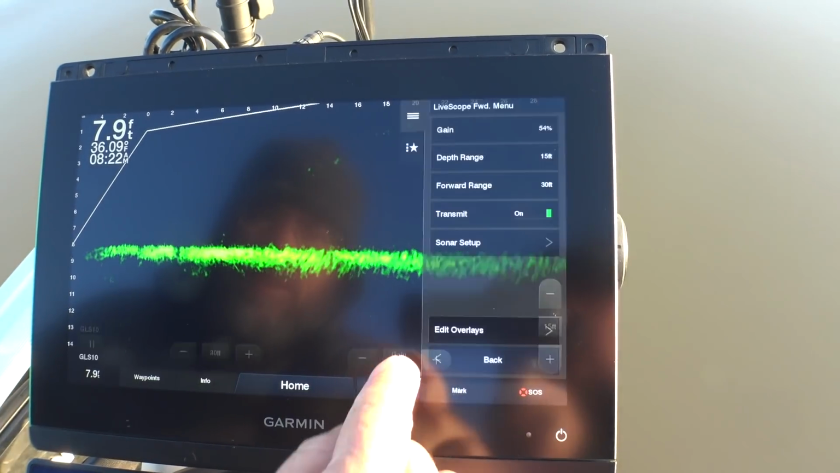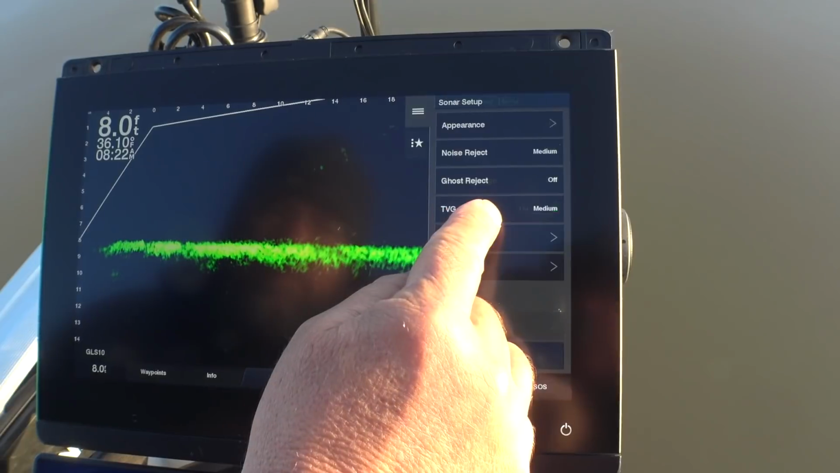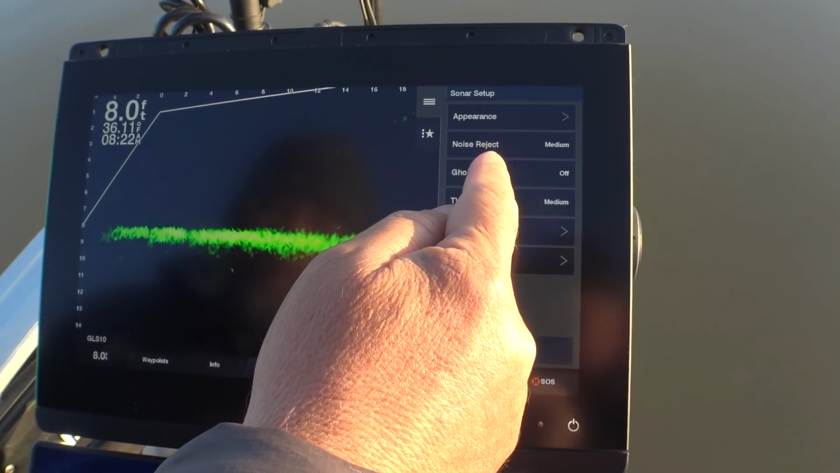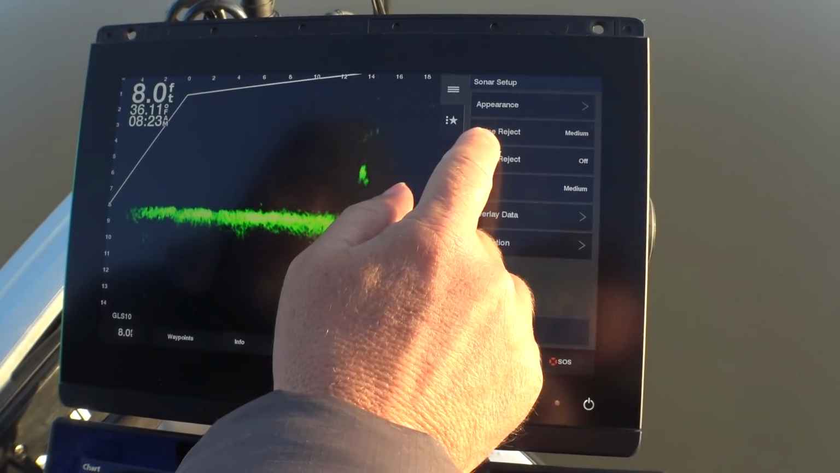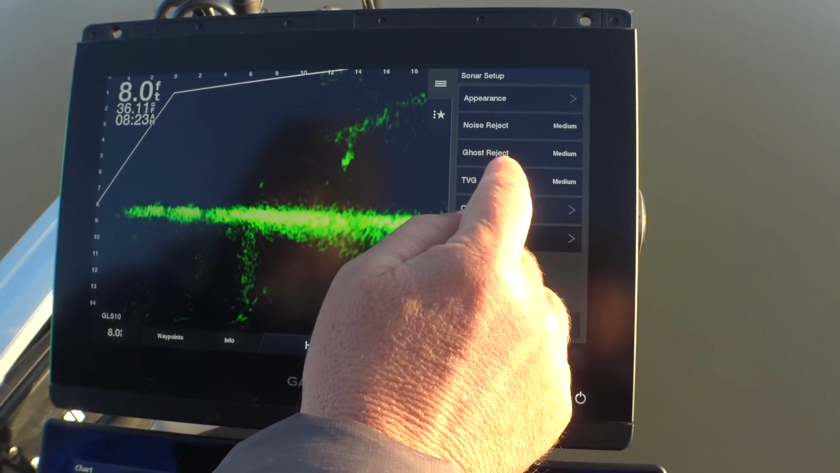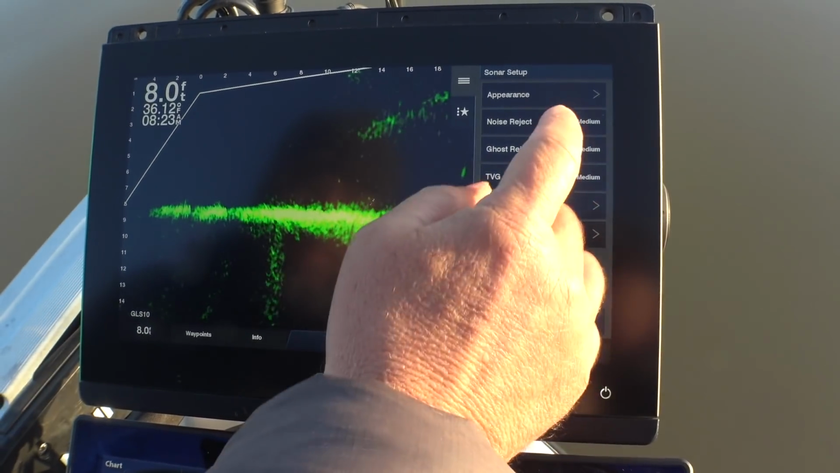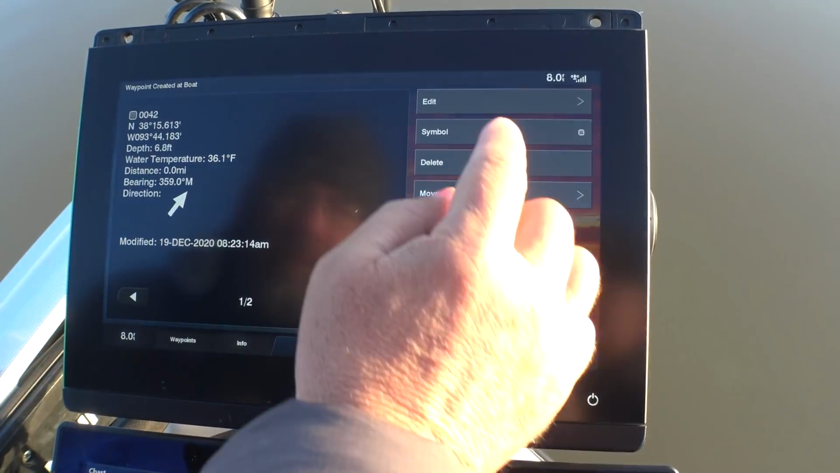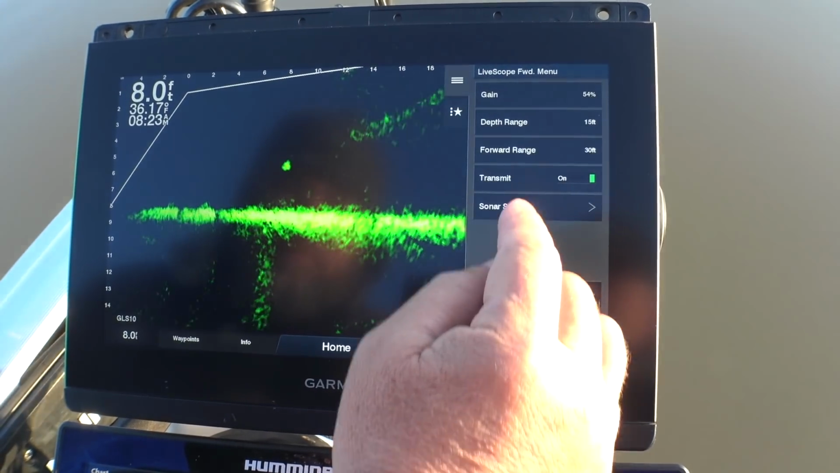So we go back into some settings here, and noise reject. I like running mine. Now sometimes these vary, but I run mine on medium. Okay. I run this ghost reject on medium. I run the TVG on medium, and we'll go back. Uh-oh. I done hit the wrong button.